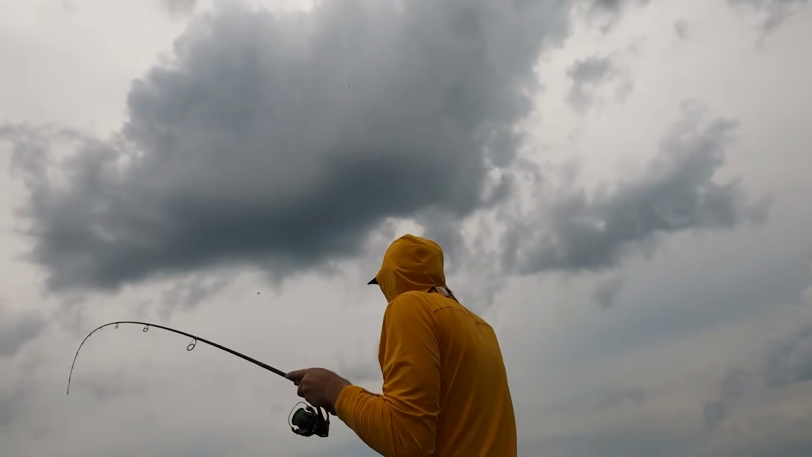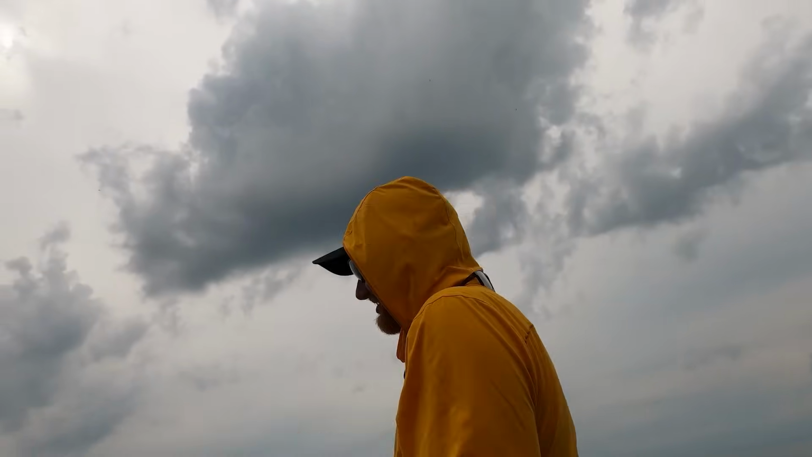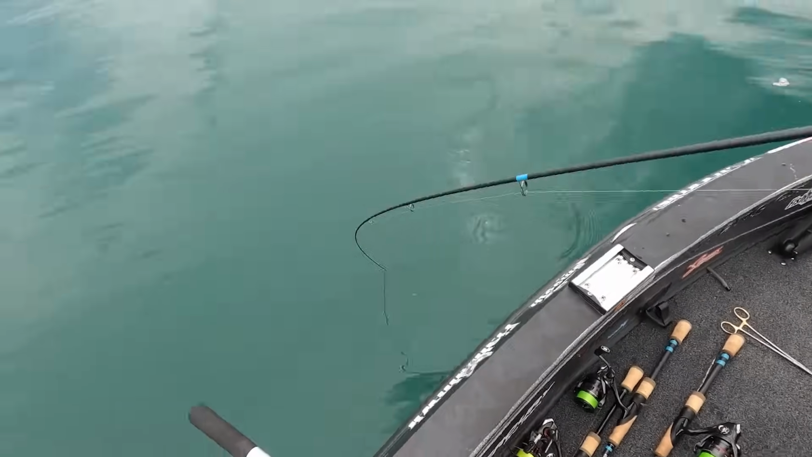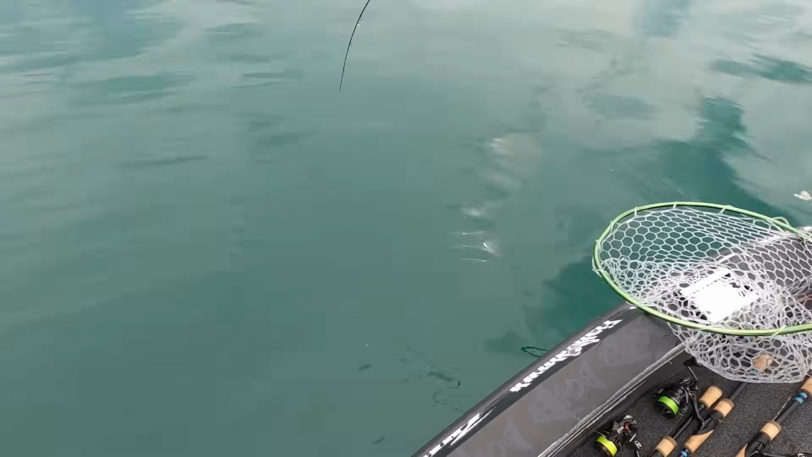Man, they are just biting so light, and you just have to feed them. I'm probably going to go back to a lighter jig head because you almost just got to suspend it right in front of them. They want her extra slow.